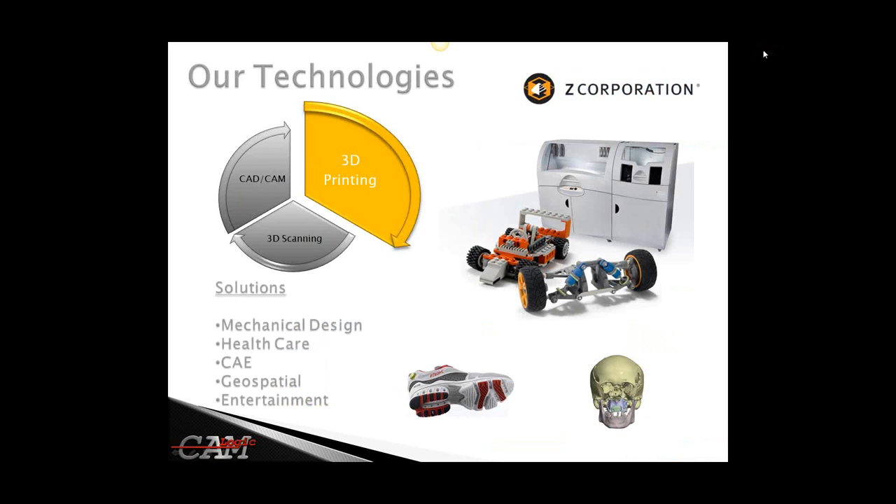With that, we track into three-dimensional rapid prototyping and three-dimensional printing, specifically the three-dimensional printer from Z Corporation. This is a full line of 3D printing technologies that we carry in-house and provide on both the sales and services end. It's a great technology for product design, covering several different industries, from mechanical design and healthcare to CAE and others.